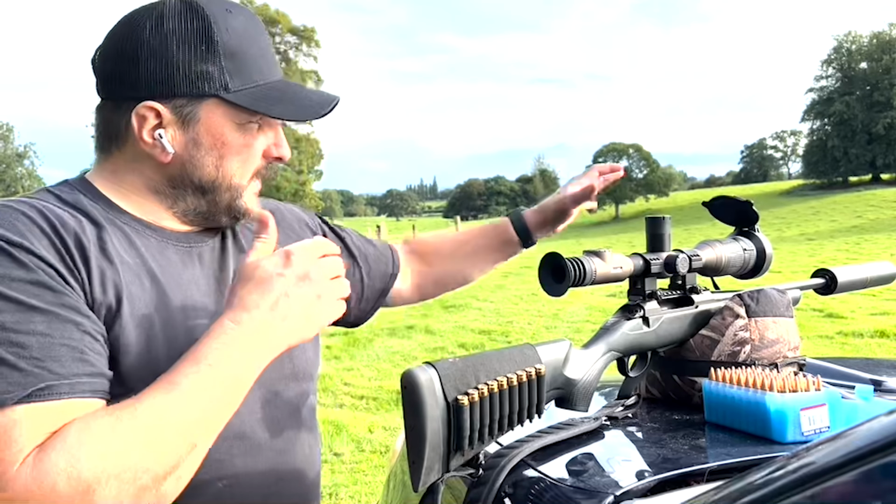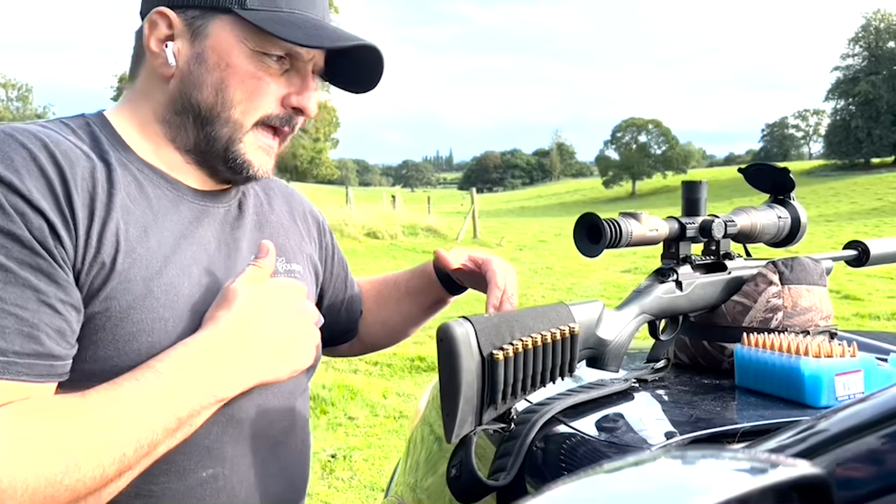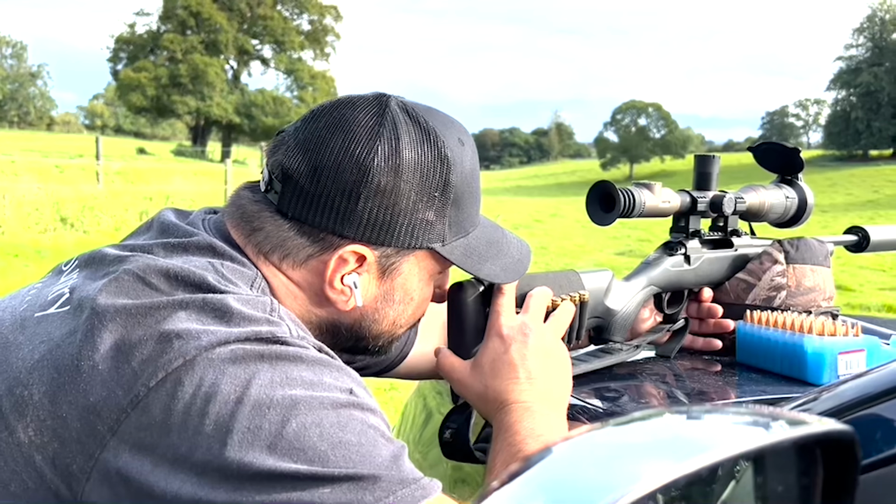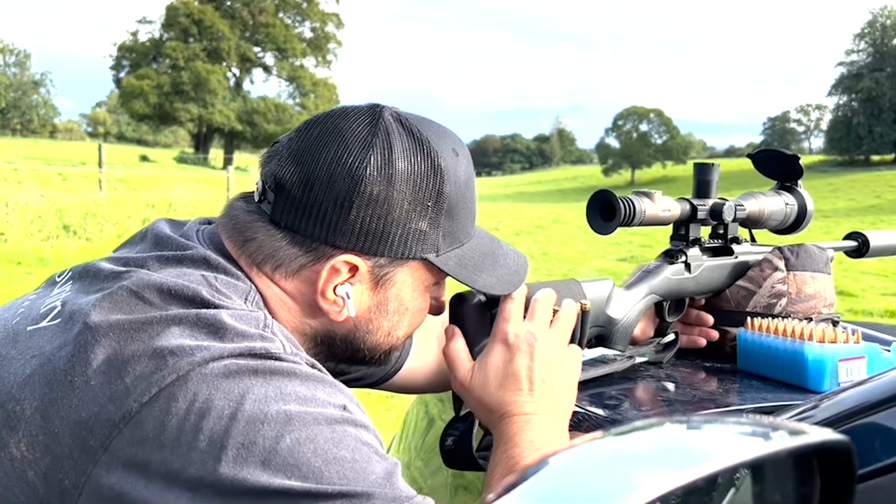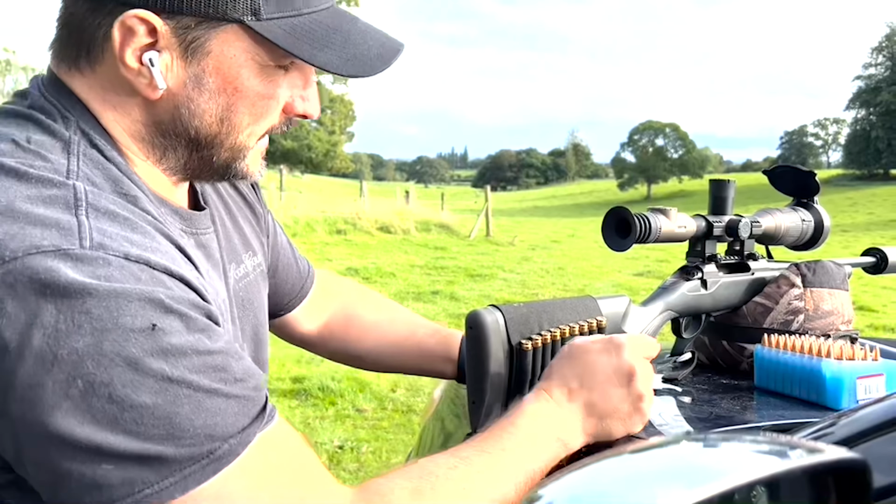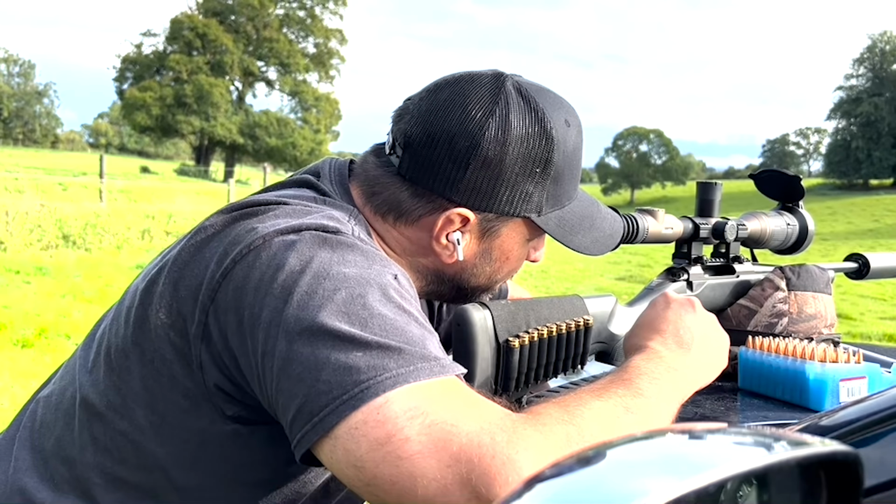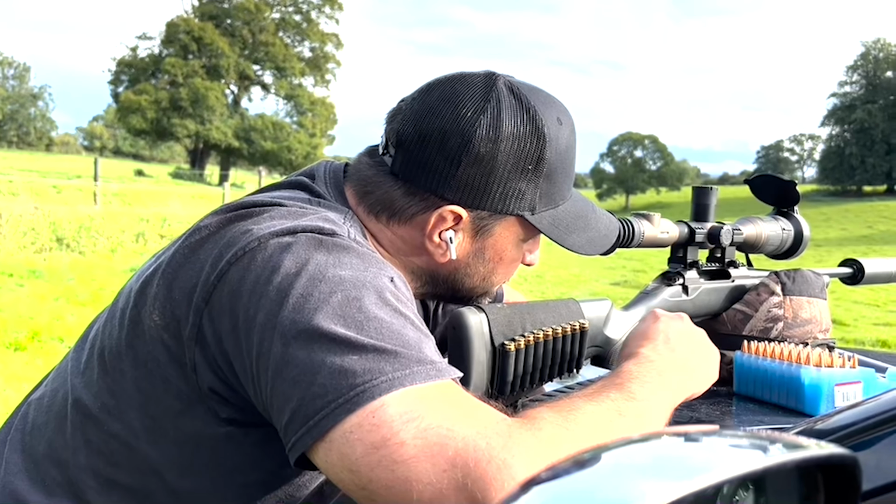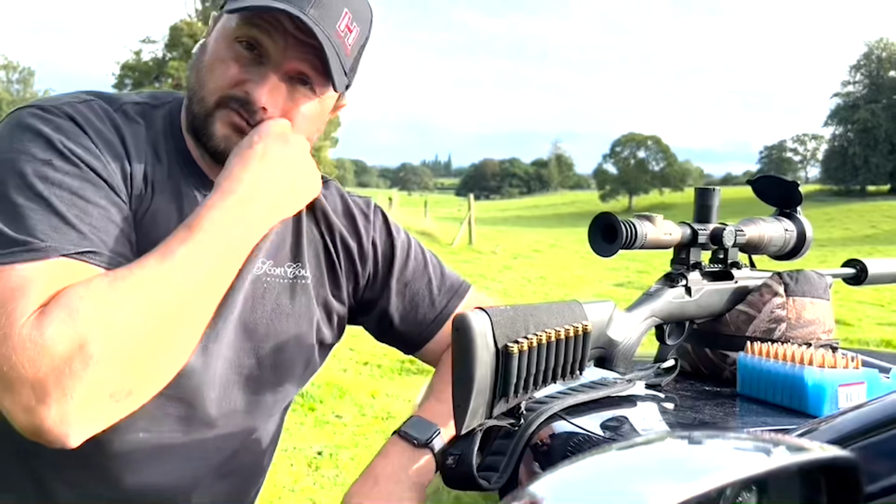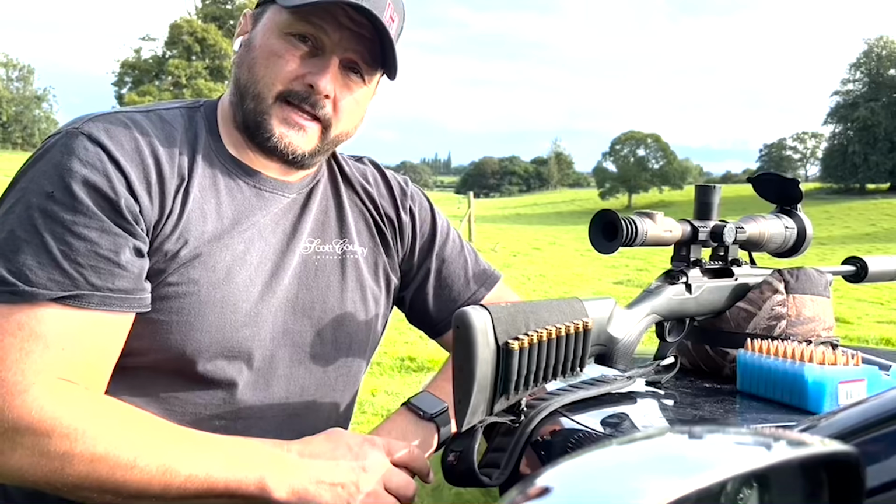When I get out, I've got a target at 100 meters, and I'm going to go out and bore sight. So essentially, I literally line up the bore, looking through the barrel, straight through, I can see the target I'm going to be shooting at, okay? And then I look into the scope without touching the rifle, and I can see on this scope particularly that the rifle is pointing to the top of the target, but yet the bore is pointing to the center, which tells me straight away that the scope is slightly high. So I'll do some adjustments on that, and then we'll bring it back in.